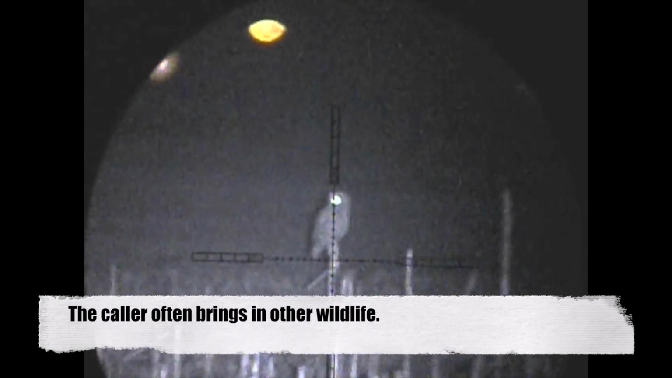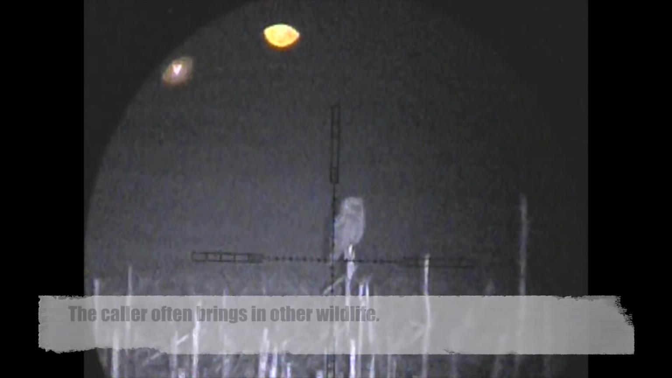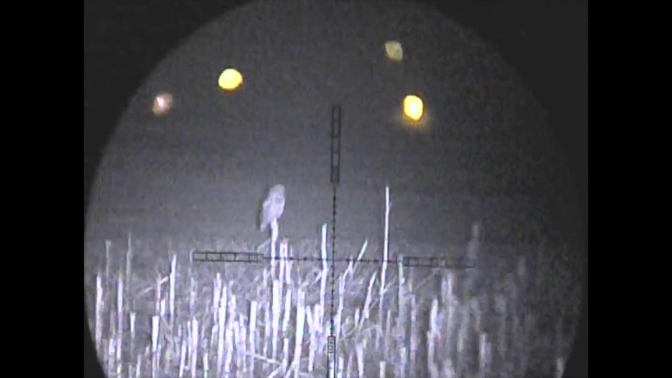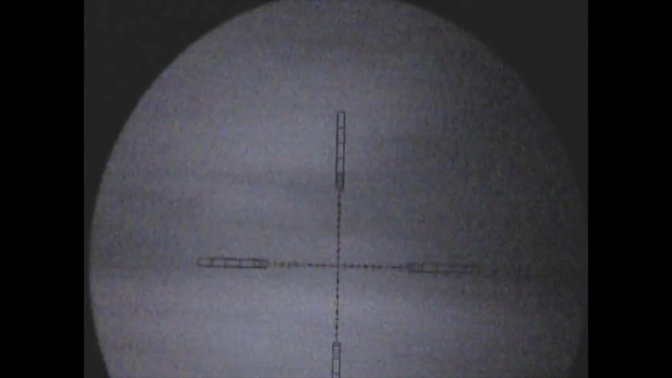Now, one thing myself and the keeper have noticed lately is that there seems to be a lot more owls about. So pretty much every time we put the caller on nowadays, we seem to get 1 or 2 owls floating around, which is always lovely to see.